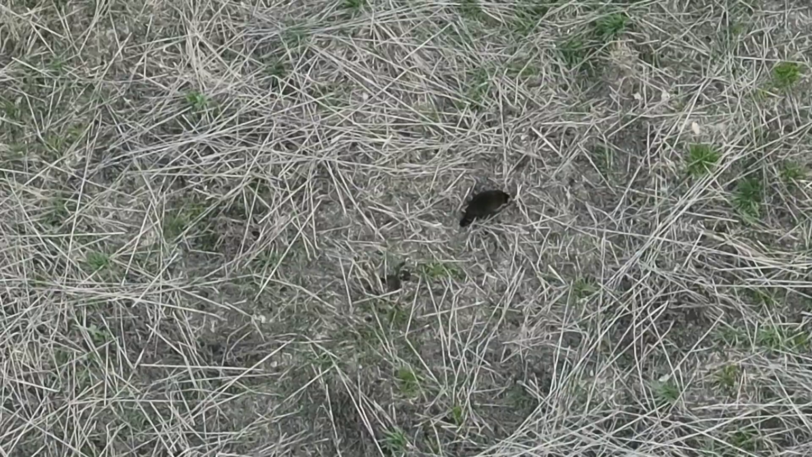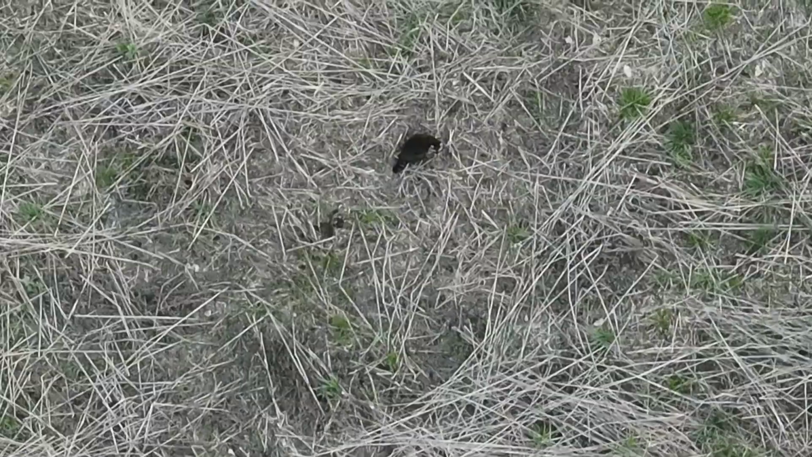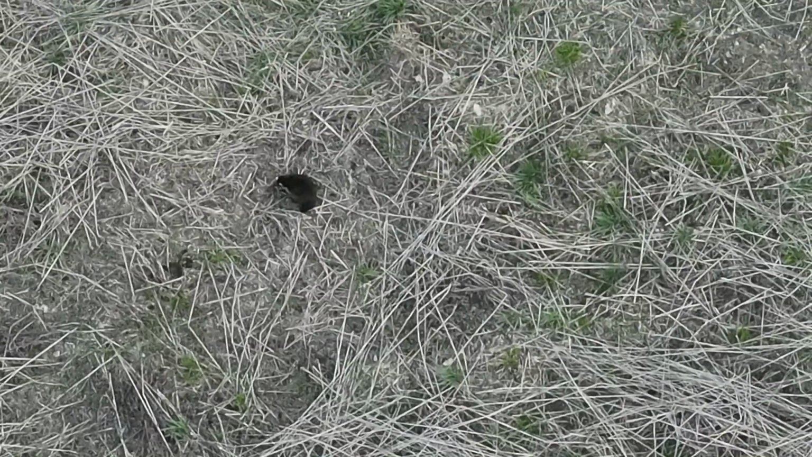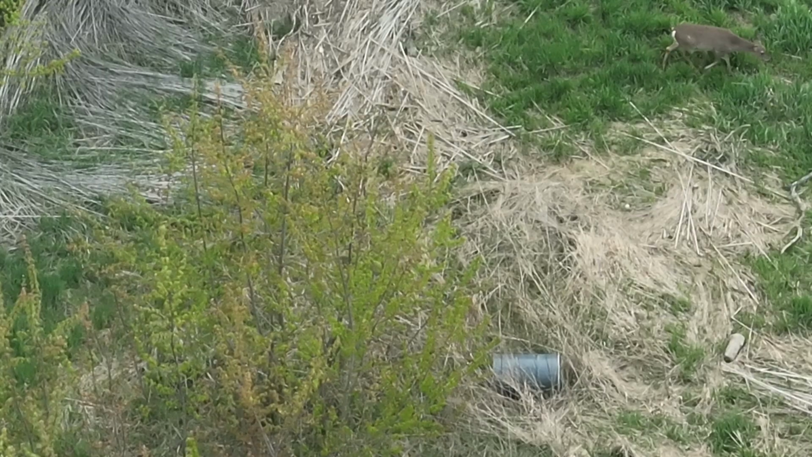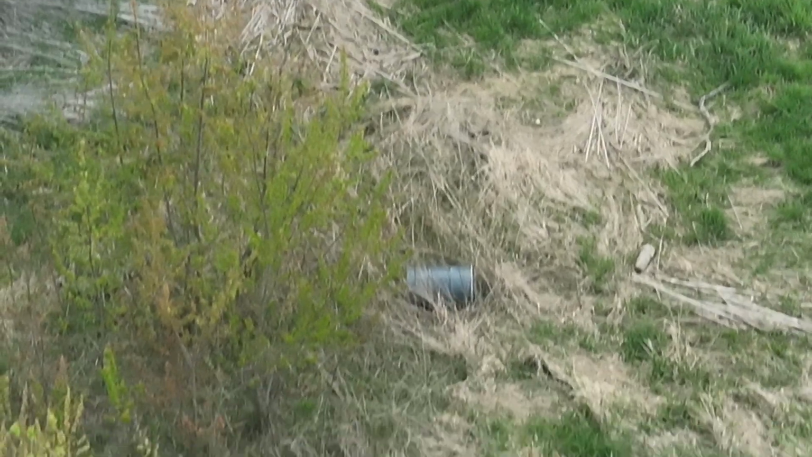Probably still too early for fawns, and what I found was a raccoon. So, the drone's up 320 feet, almost nightfall basically, and picked up a raccoon down in this beat down grass a little bit. So I spin the drone around, and then I get into the kind of herd I was talking about. So 1, 2, 3, 4, 5, 6, 7 deer, and then kind of the area they were in.